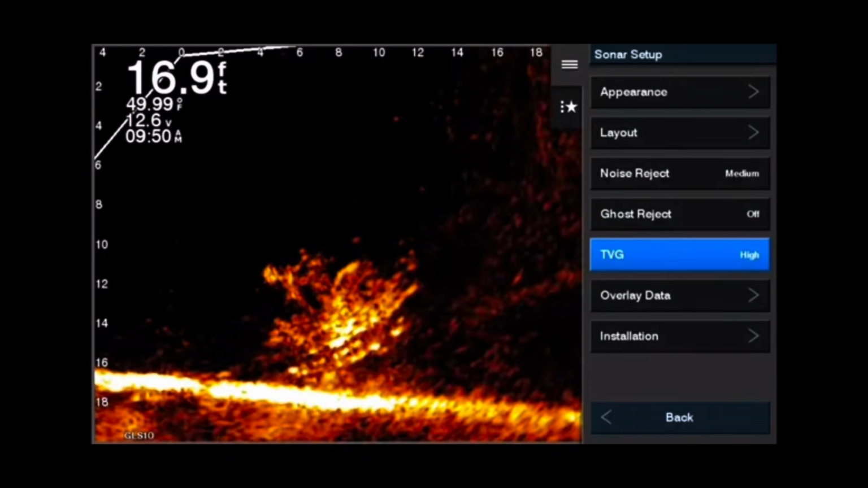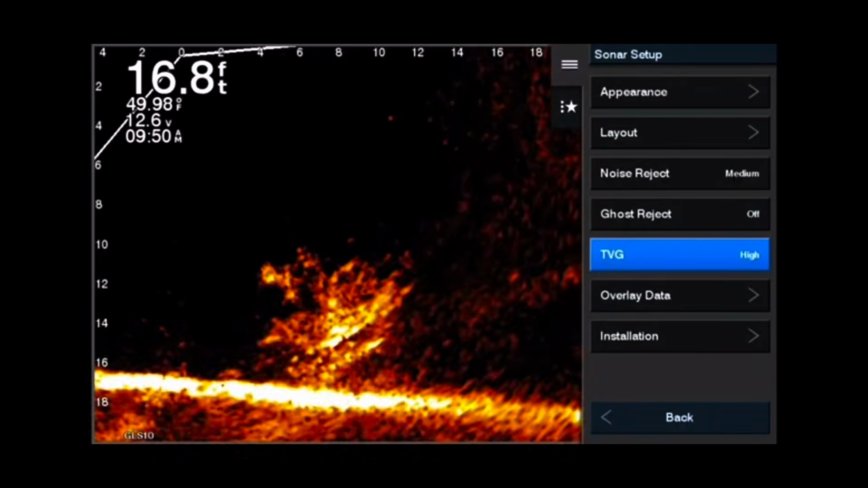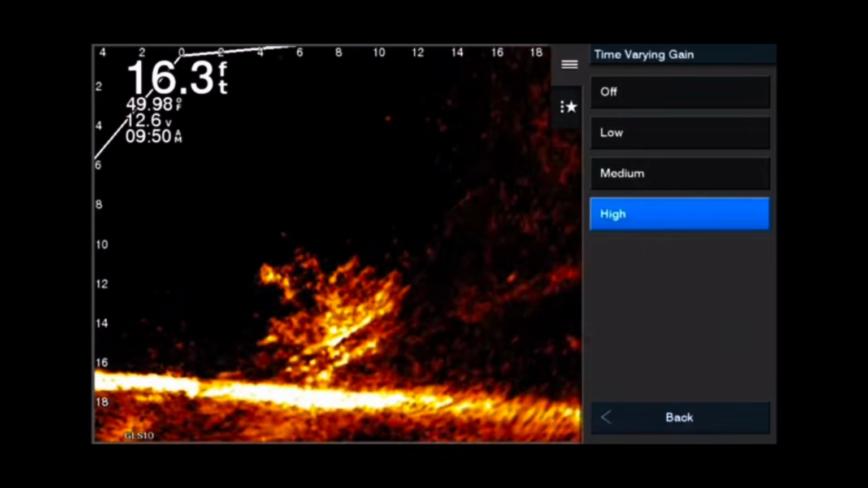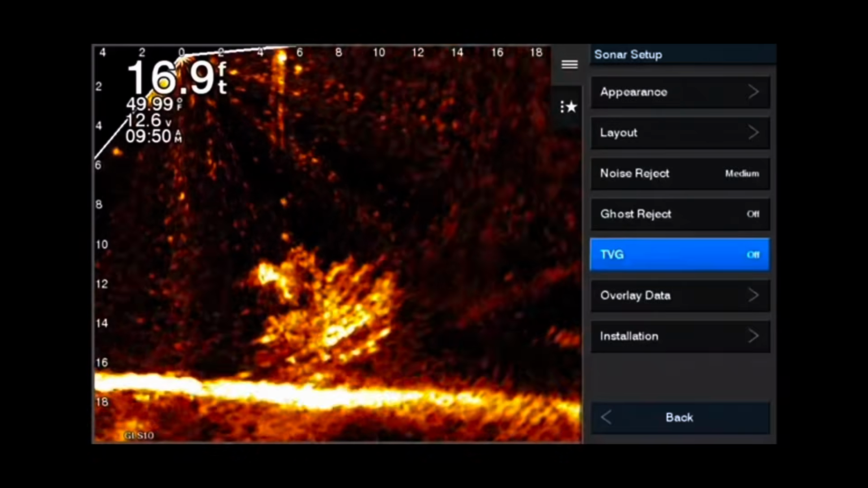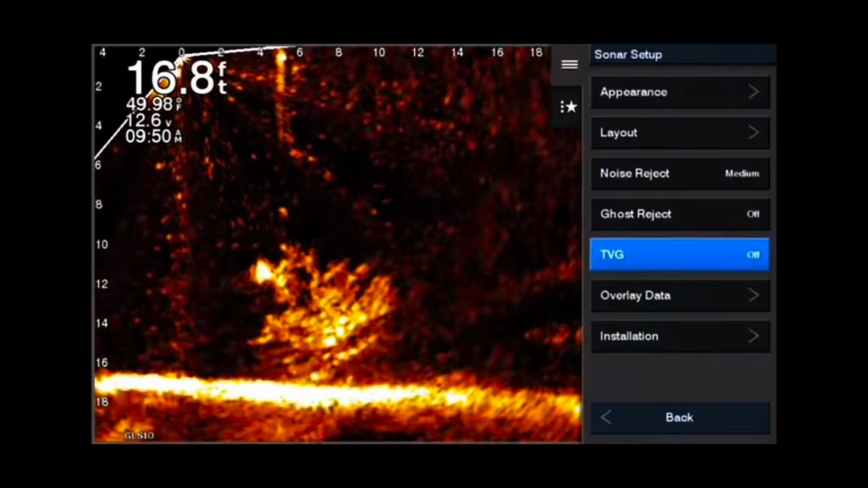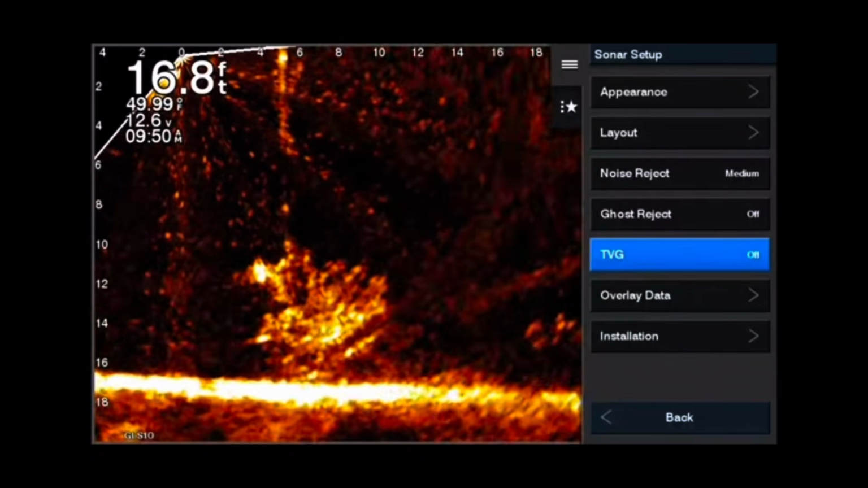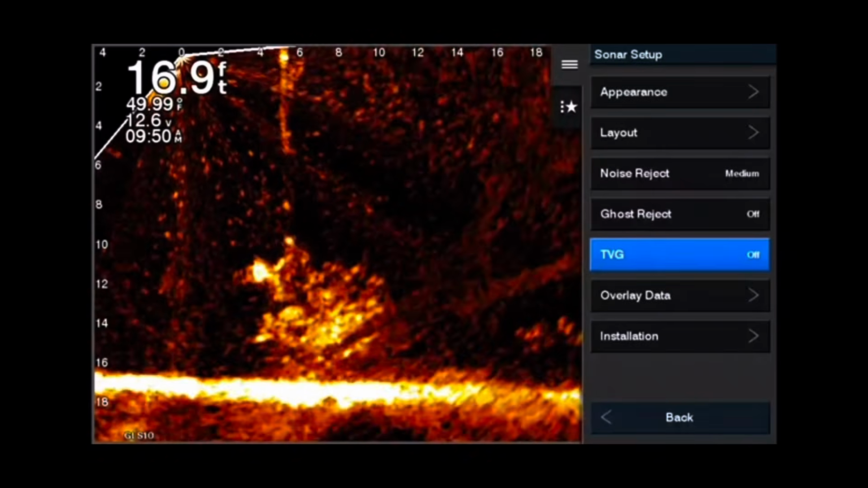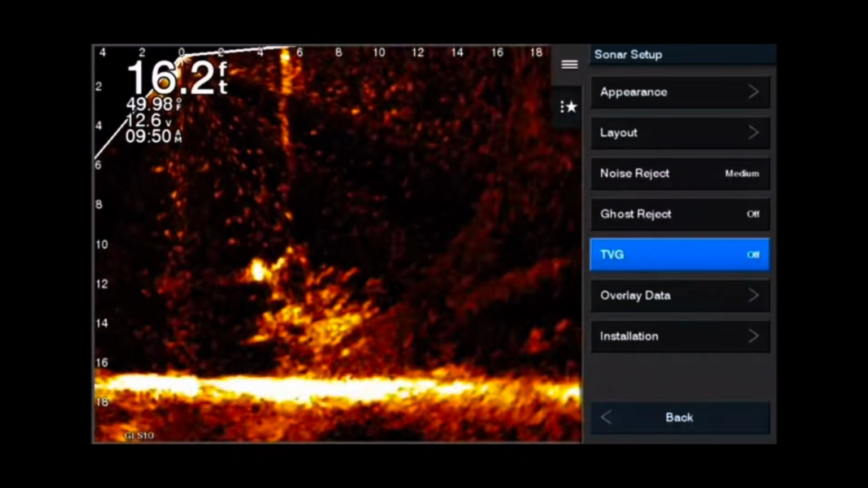But when you turn it on high, you see how it actually starts to filter out the bait and the weight. You can forget about seeing the braided line. That's not possible. And if you turn it all the way off, now you start to see some of the oxygen bubbles from the line moving through the water. See, that's a little bit too much, and that really starts to cloud your screen up. So in my opinion, low is the perfect medium.